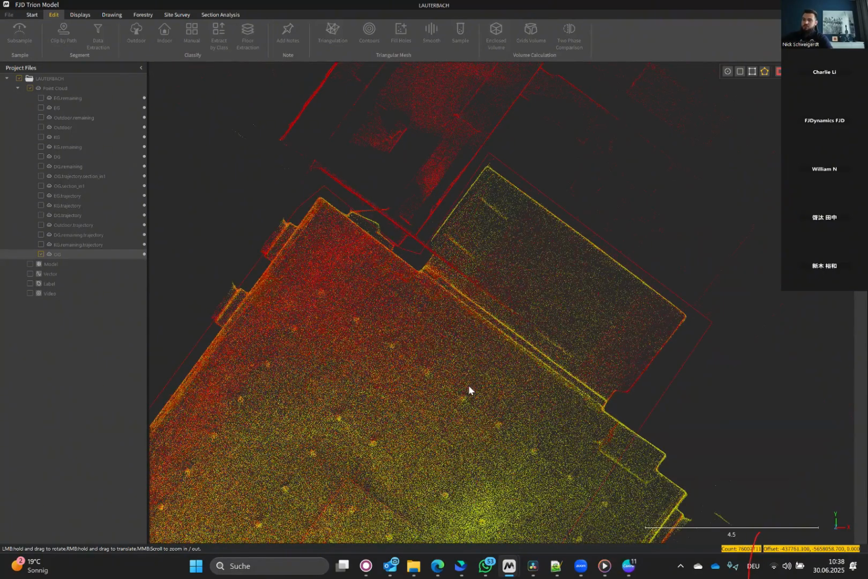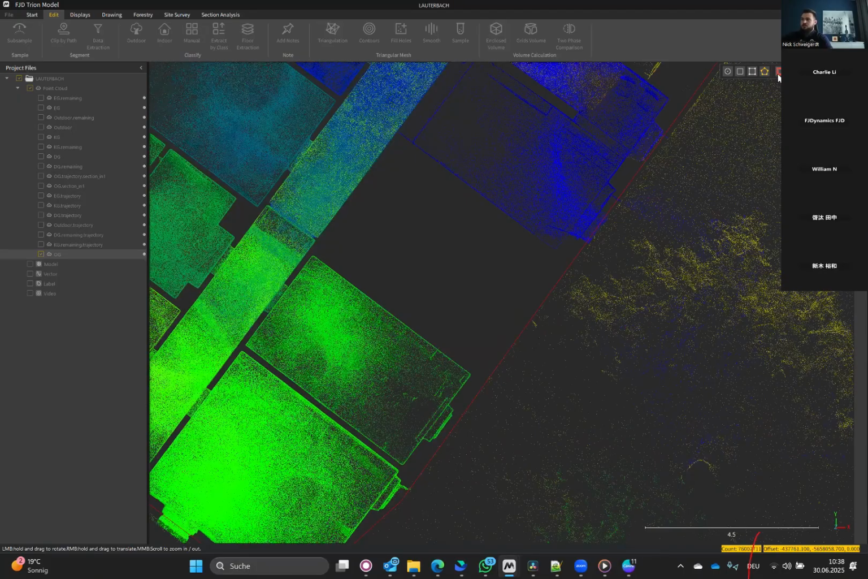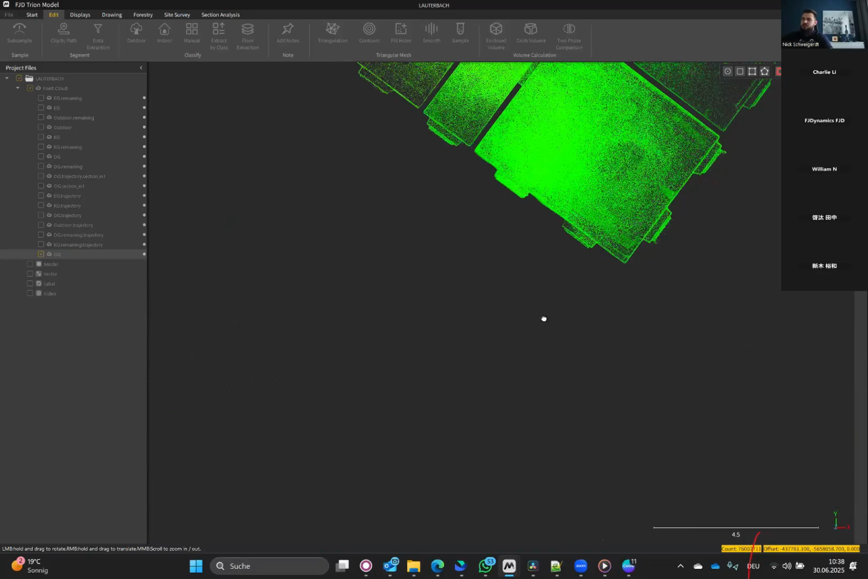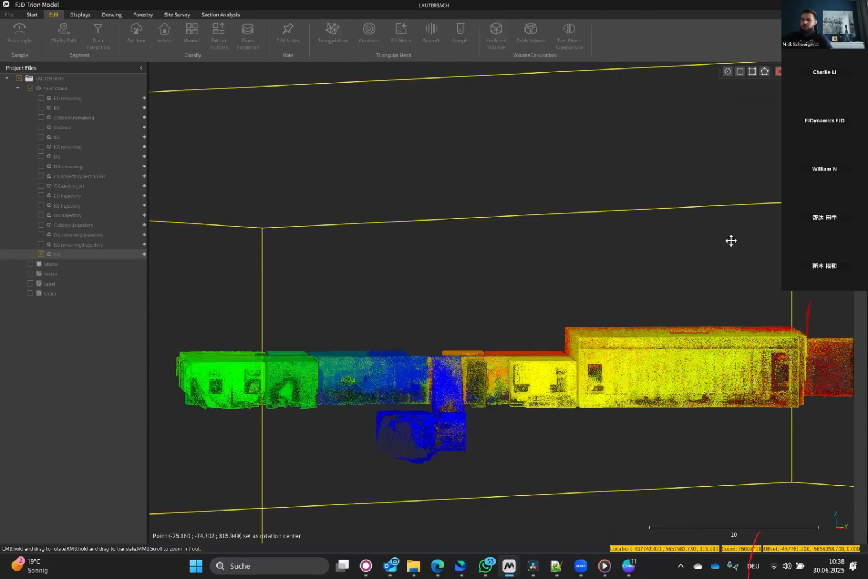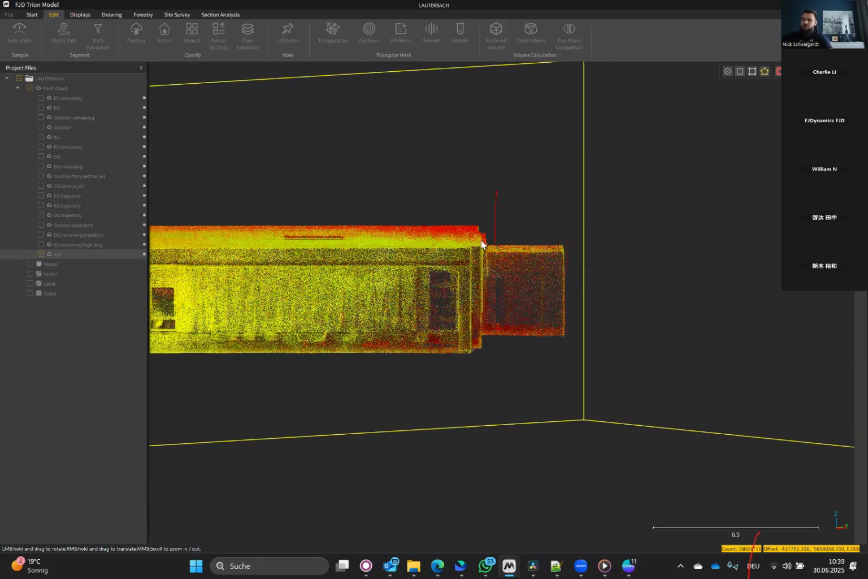Now let's make just roughly so we don't waste any time. Like this, and then I just delete all points belonging to the outside. And by the way, in Trion Model, there is no undo button. So when you delete points, they are deleted. You can't bring them back.